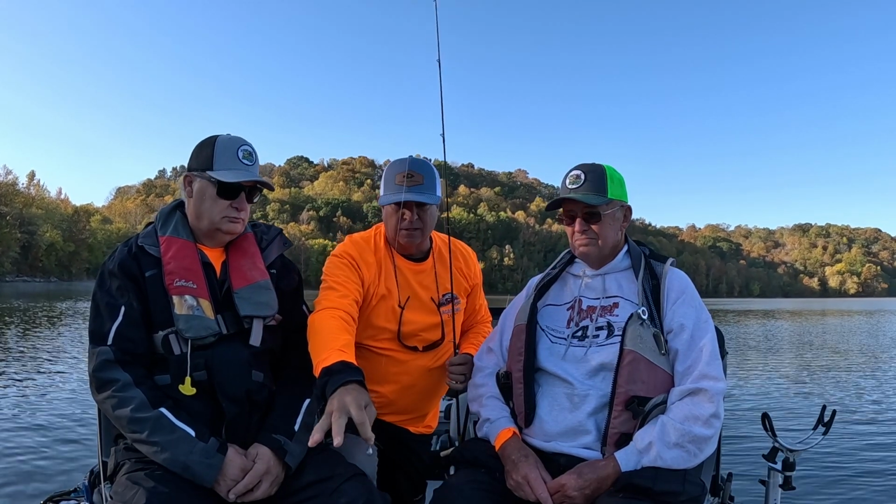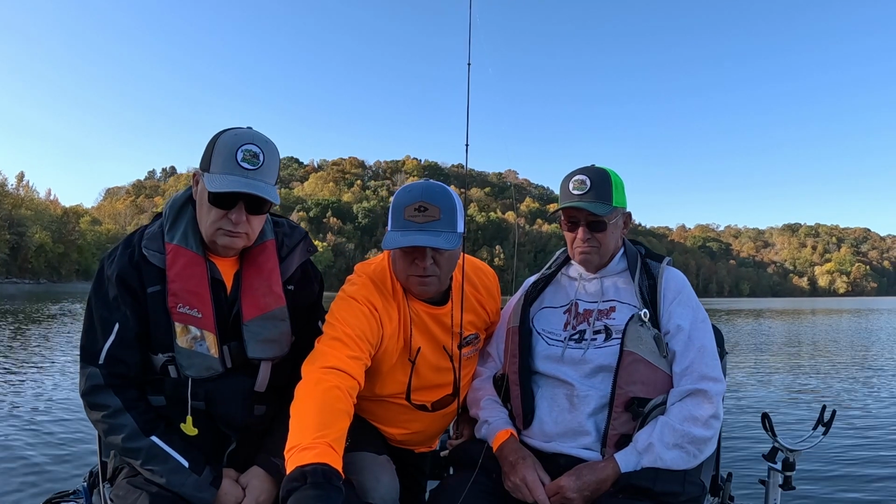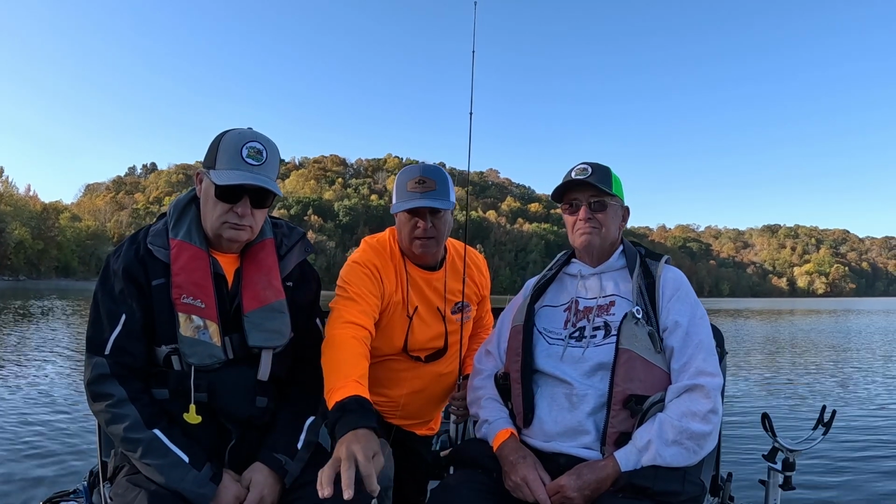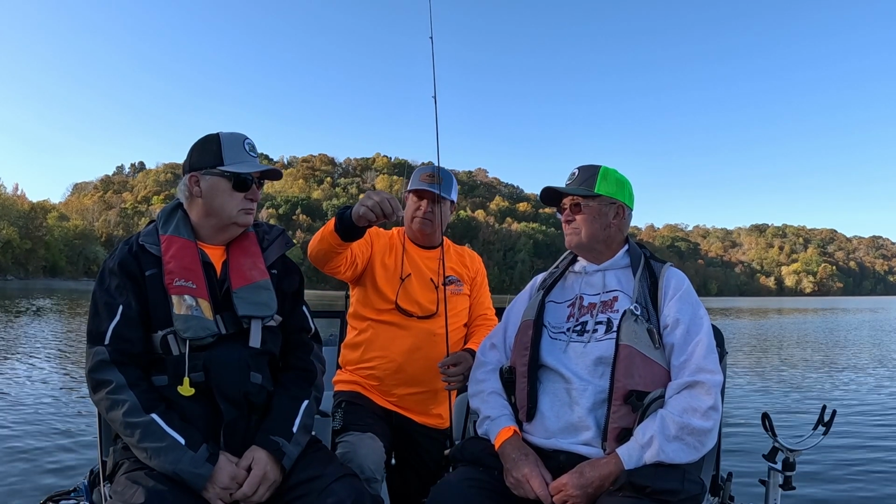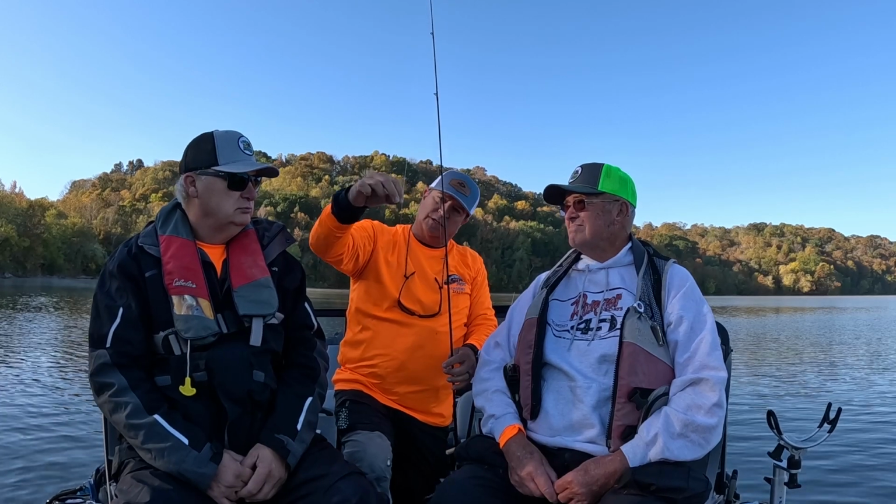Then you want to take a look, and if we look, those fish are 2 feet off of the bottom, okay? And you want it to be right in their face, so you kind of want to go up about 2.5 feet, right about there. That's where we want the hook in the minnow presentation.